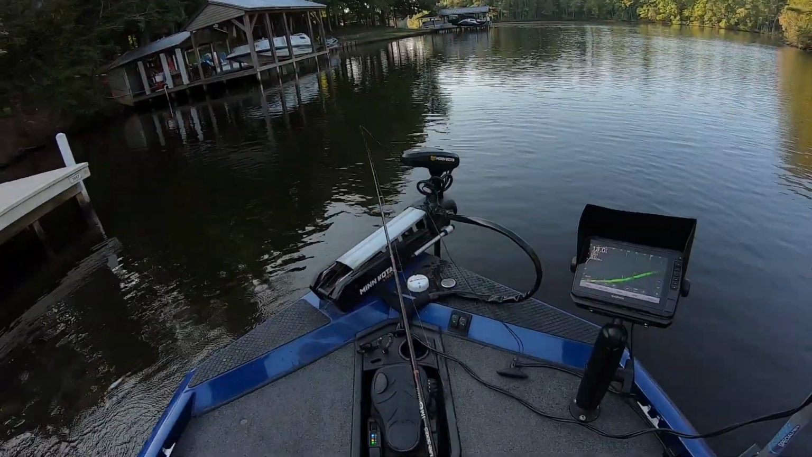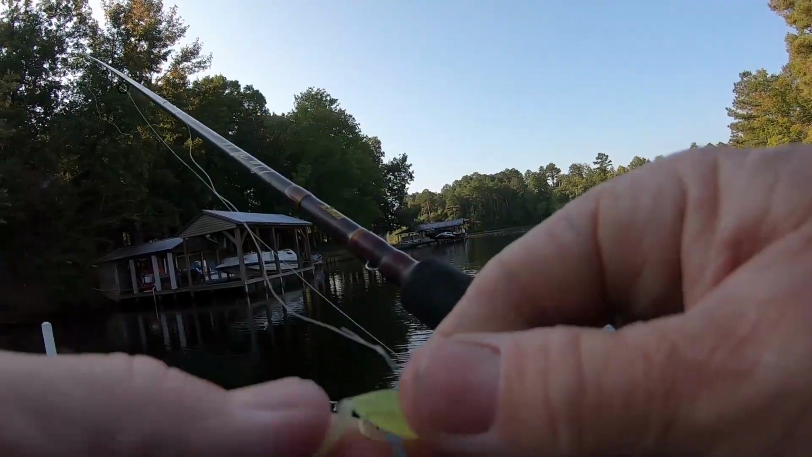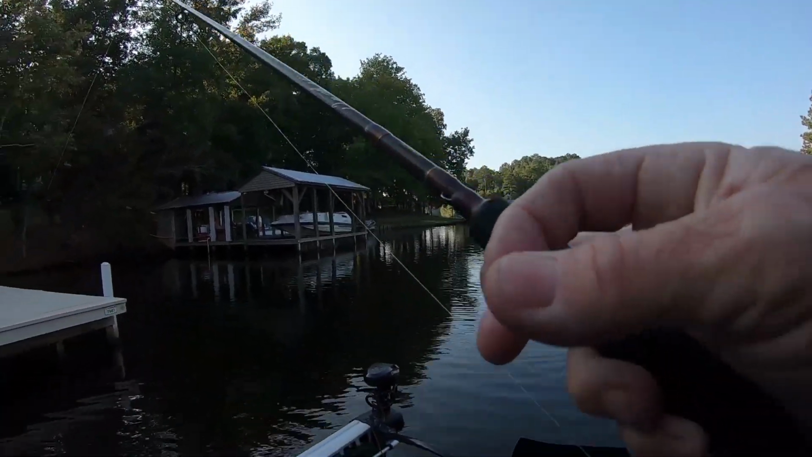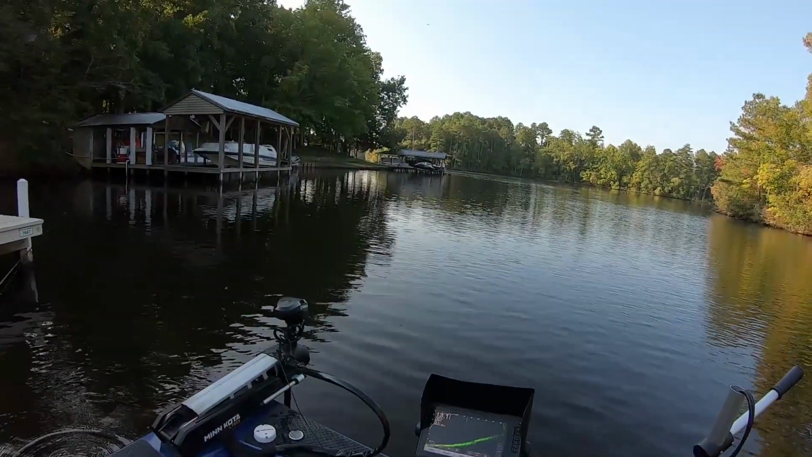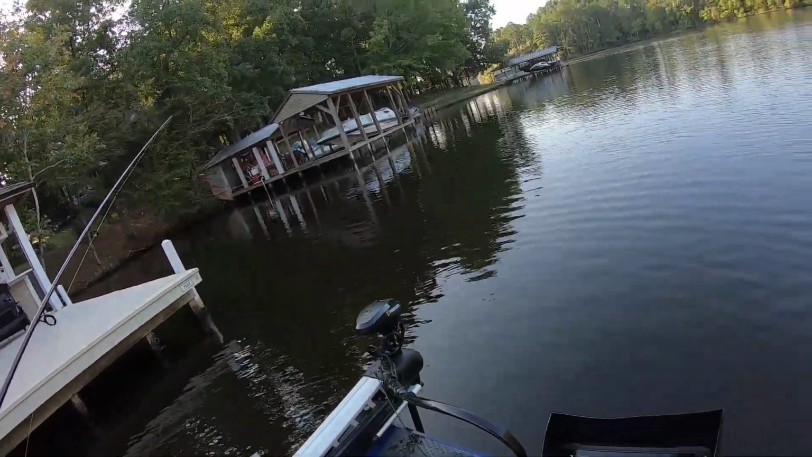He's a mate to the other one. I kind of like this color in a lot of ways. Like I say, it's spark. It's a fluorescent yellow, but it has just a touch of powder to it. It's got like a little shimmy shine to it. Most times, guys, the camera don't do these baits justice.